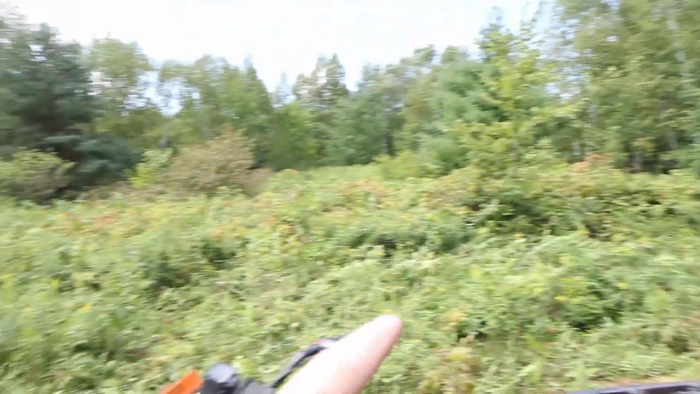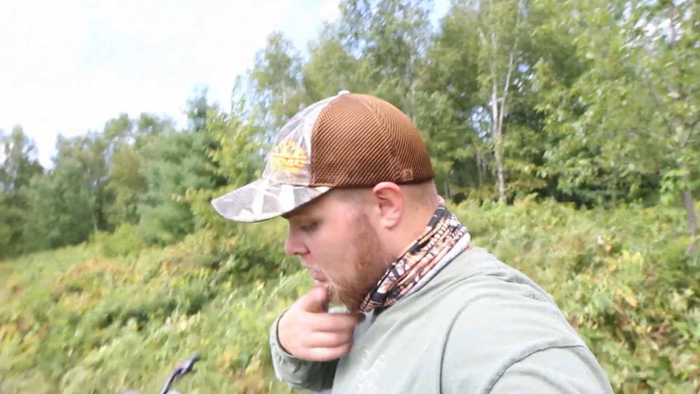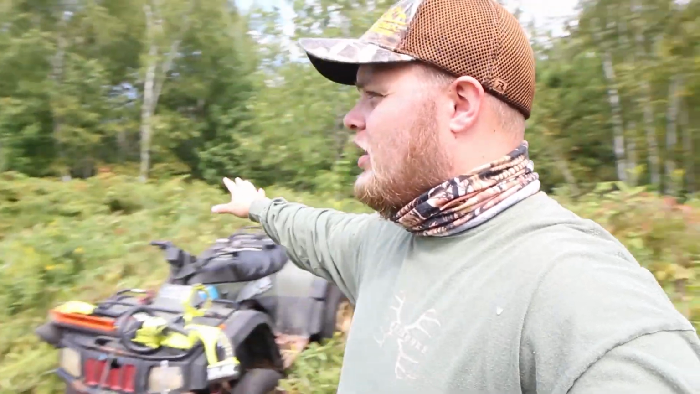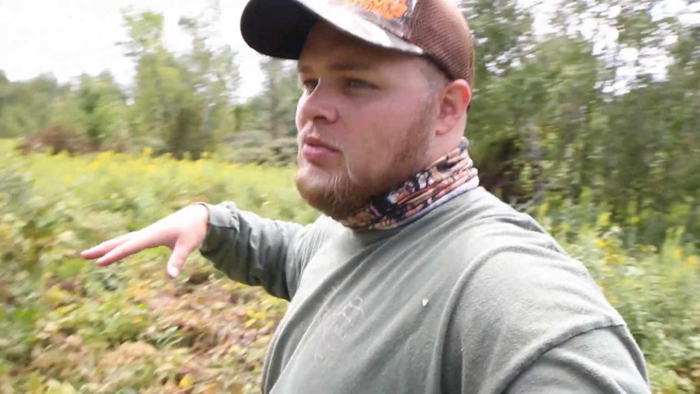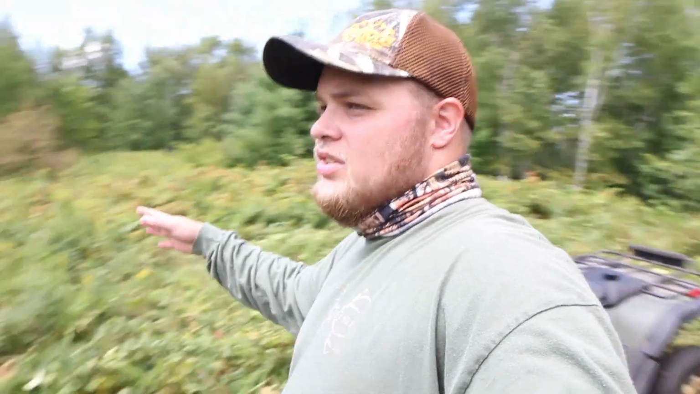Alright, so I just ran a bunch of this over here with the four-wheeler, trying to flatten it a little bit. The only problem with this spot is there's nowhere for a tree stand anywhere near it. It's all birch trees everywhere around there. So I'll need a little platform somewhere if I want to bow hunt this, but this is definitely a perfect spot for a good little food plot. And if we can level all this, get some good food plot in here next year, we're gonna be set.